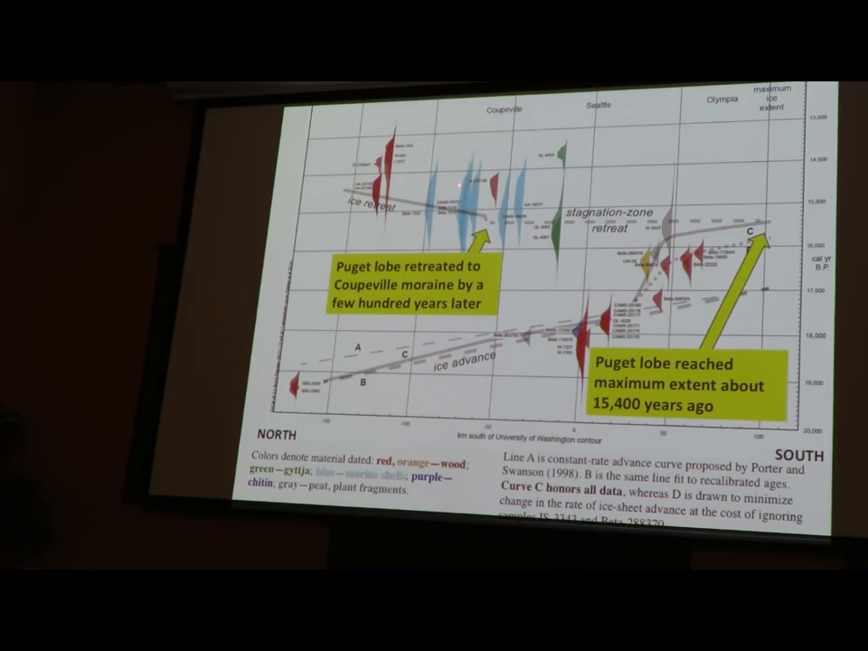And these blobs are age probabilities. Each funny dish-shaped thing is a sample, and we have a measurement error on that sample, and we also have a calibration error as we adjust for the composition of the atmospheric reservoir. And those two combine to make a fairly uneven distribution of possible ages for that sample.